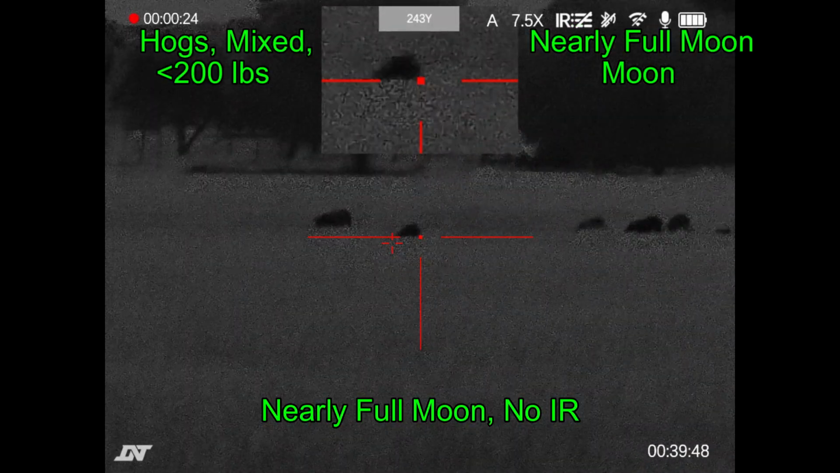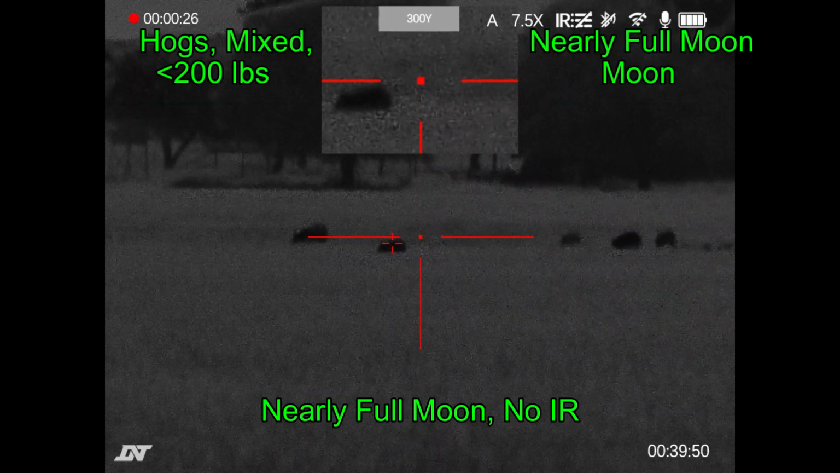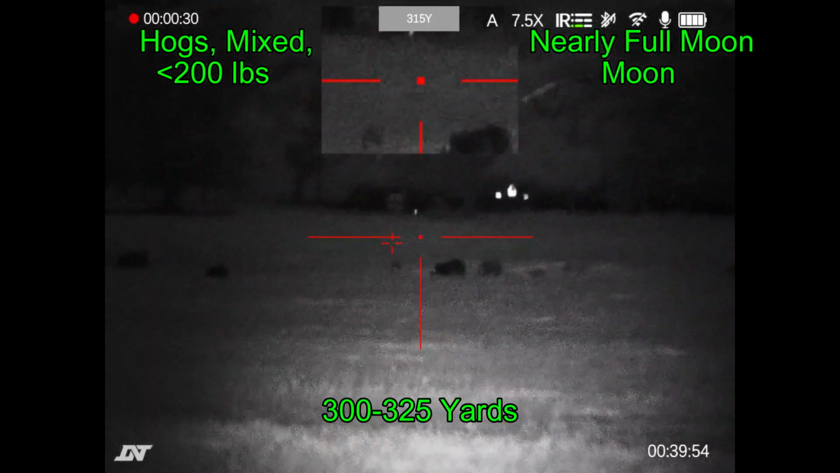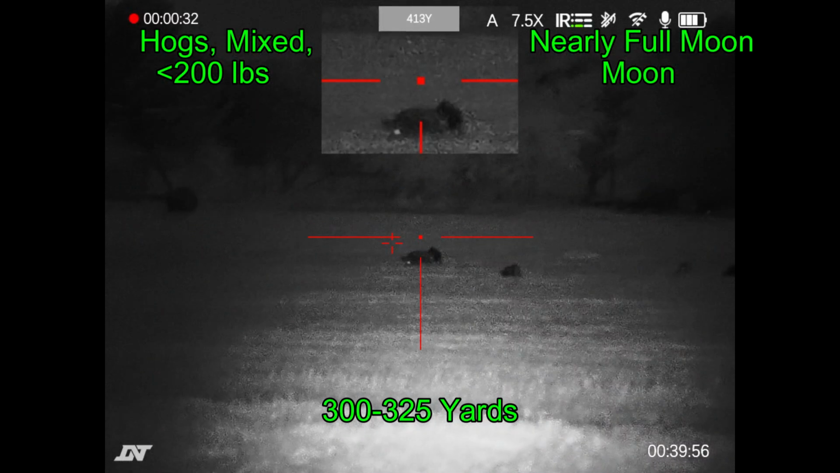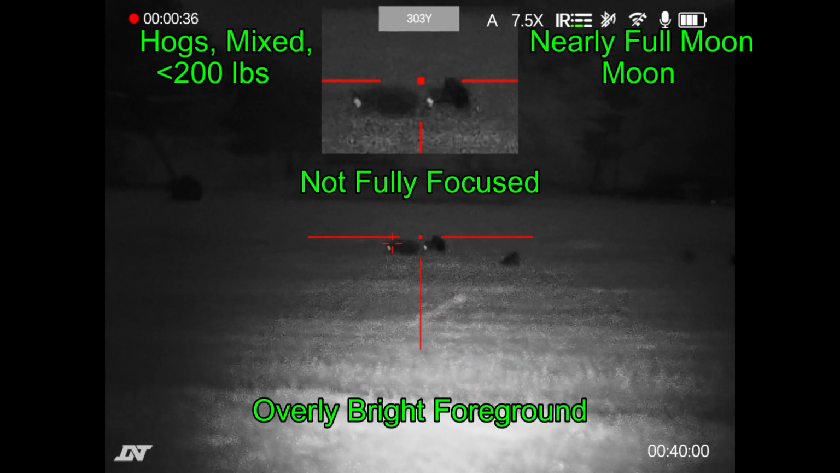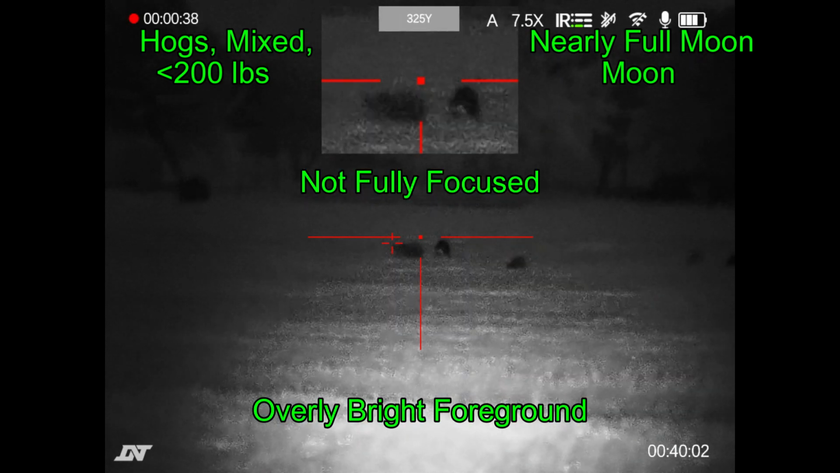On this night we were a day or two out from a full moon, and you can see the hogs fairly well even though they're out there at about 325 yards. You can see the laser rangefinder ranging the hogs, and then I turn on the IR illuminator and you get some overly illuminated foreground in the process.